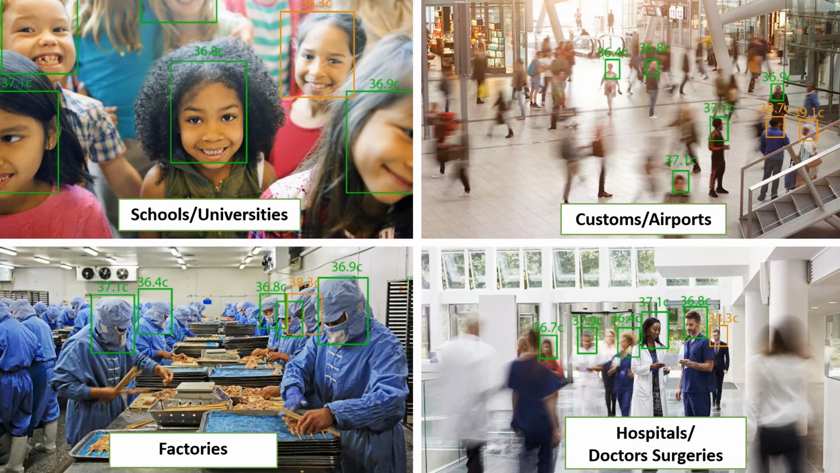So who is the camera for? You can see here we've got four different target markets, and I'm fairly sure that there's plenty more out there. The need for this in schools and universities is basically let's keep our children safe, let's keep them from getting sick, and also let's stop them from infecting teachers and spreading everything around to their classmates.